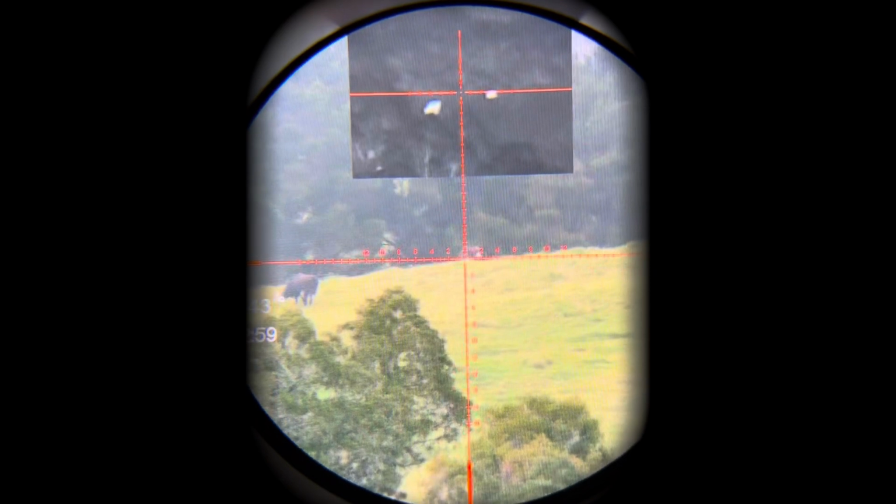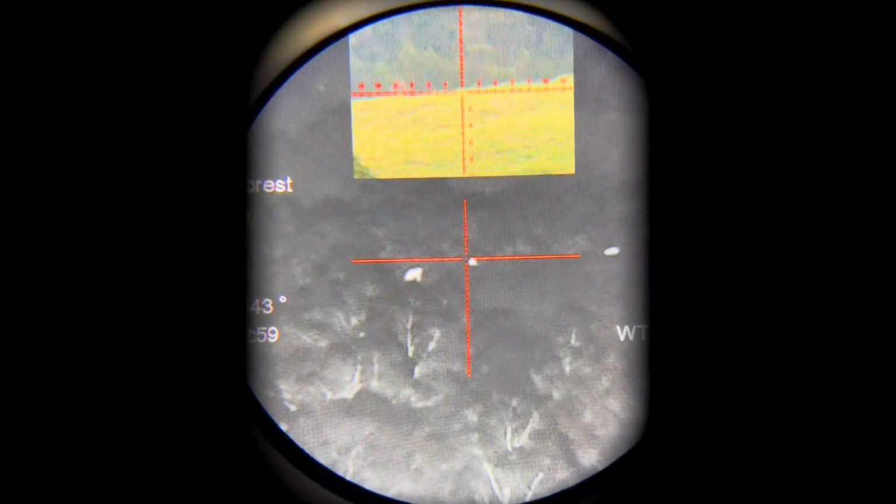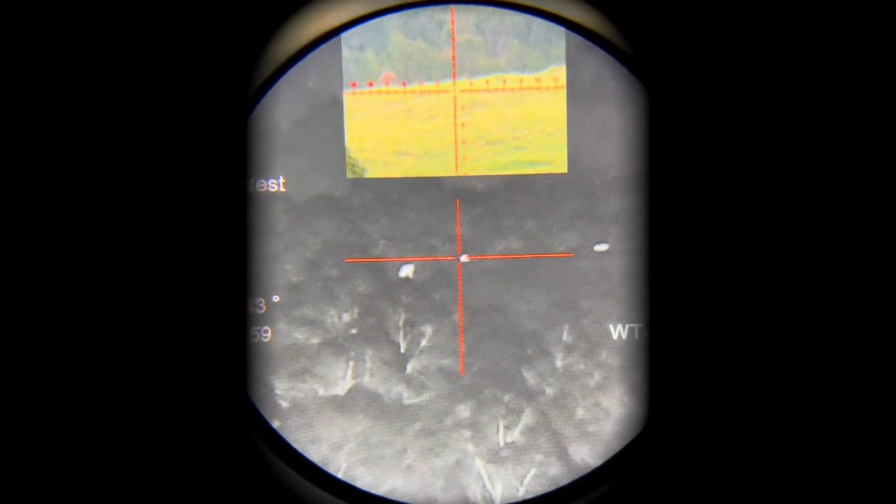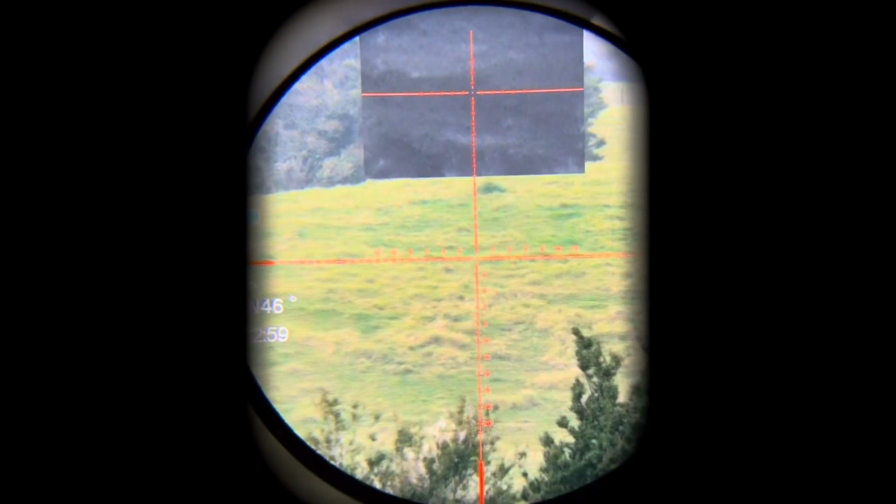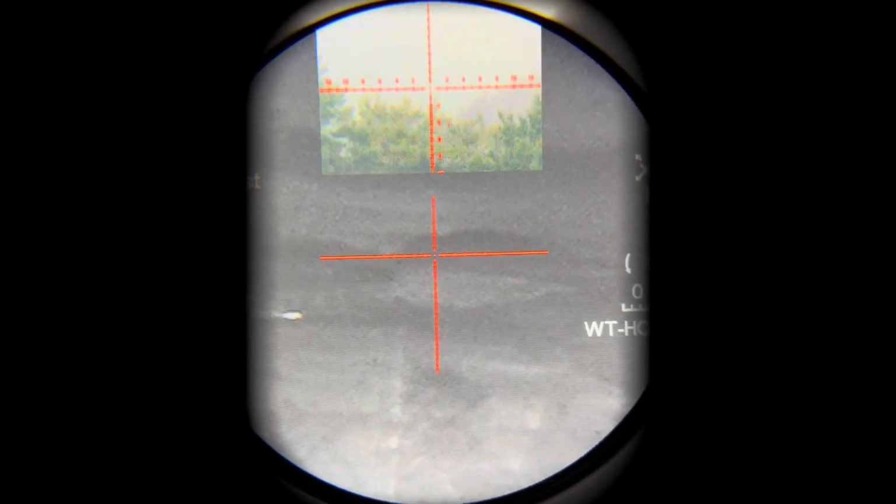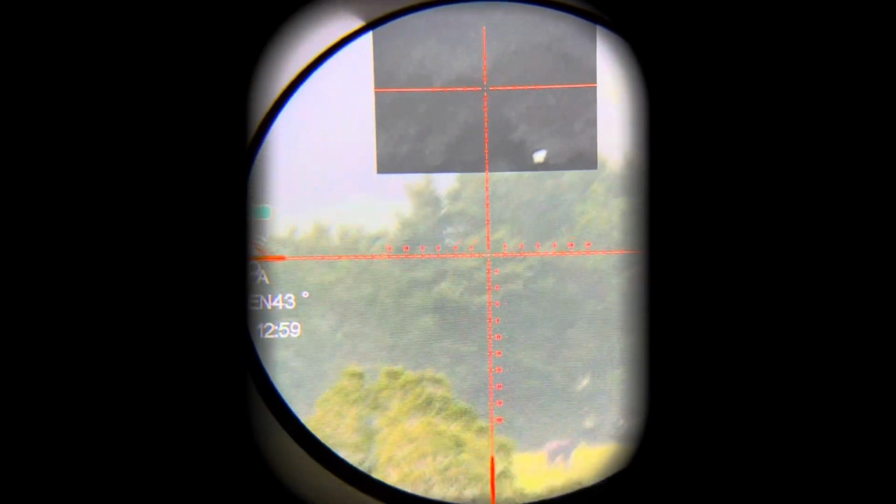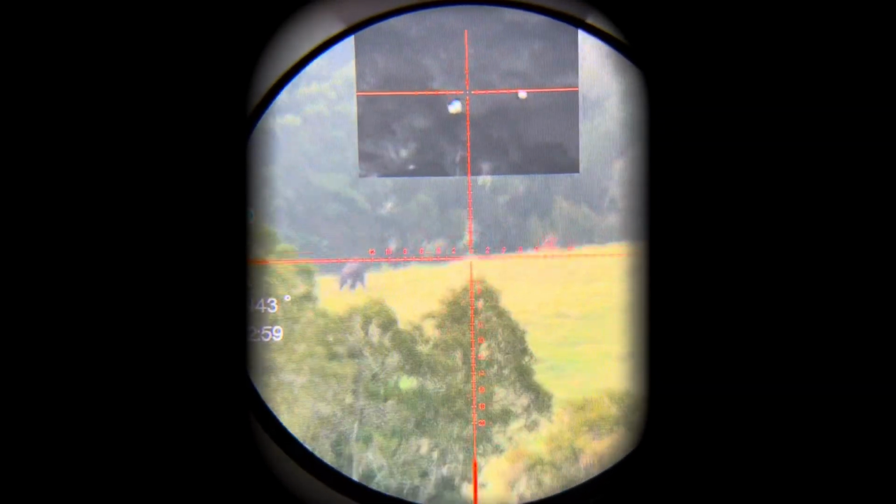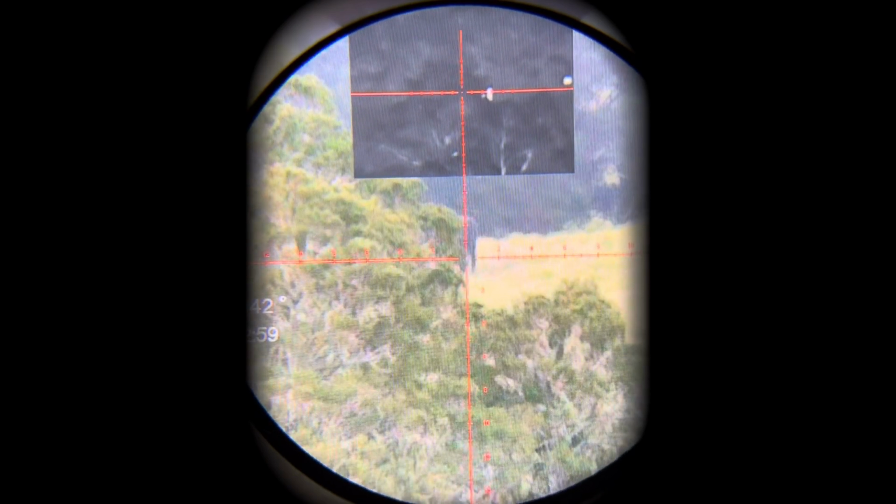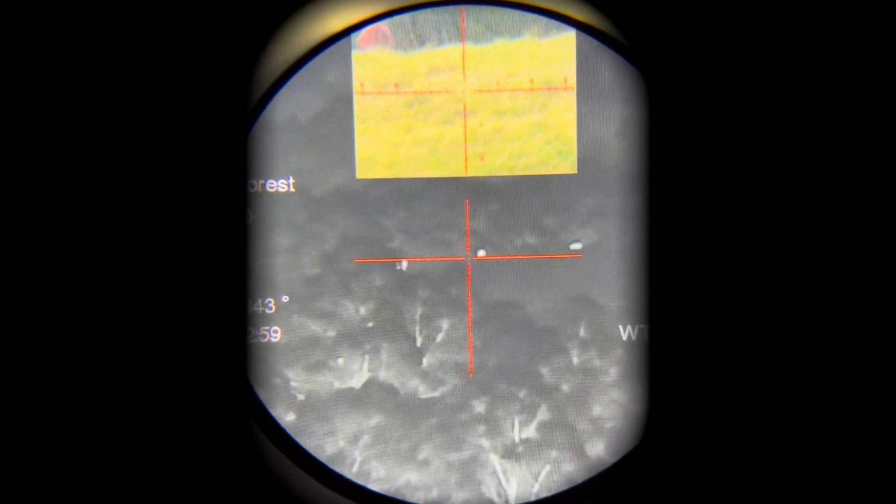So if we hold the reticle on there, and you can see further. Very, very quick to flick through. All I'm doing is rotating the turret. Now if I want to zoom, let's lock onto a cow. I can zoom in with a twist the other way. I can also flick and zoom in with the thermal.